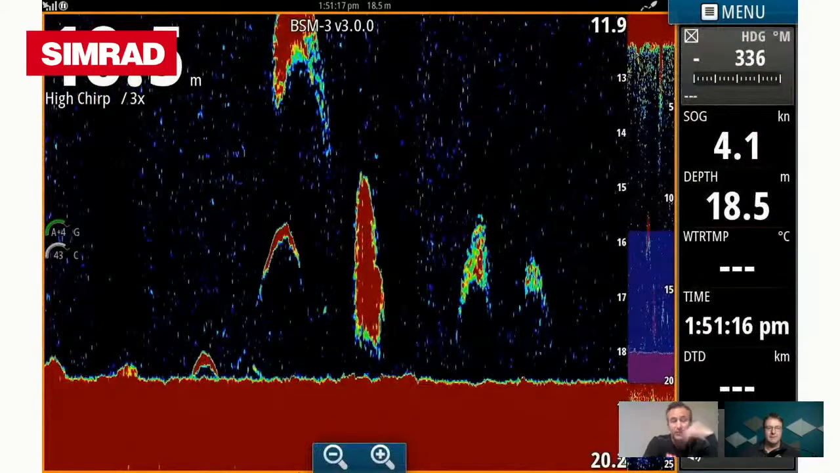Excellent. So this one here gets you excited. You've got fish on the bottom. You've got a column of bait that's deep red in colour. So even if I wasn't marking a fish there, which we are, that's sitting up at 16 metres, he's a few metres off the bottom.